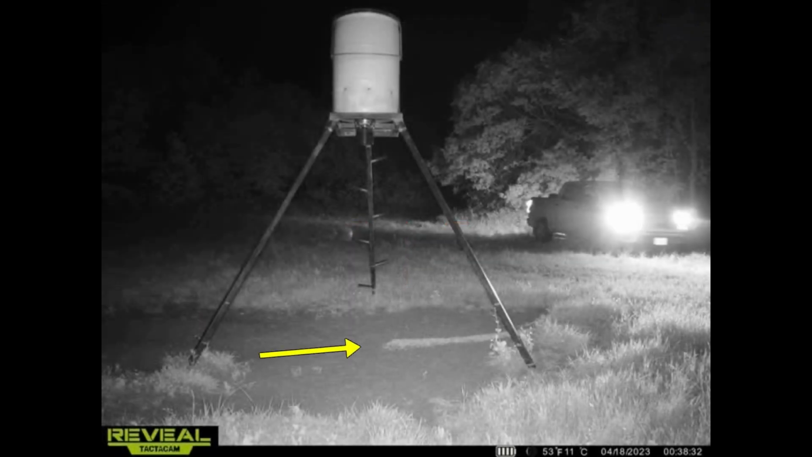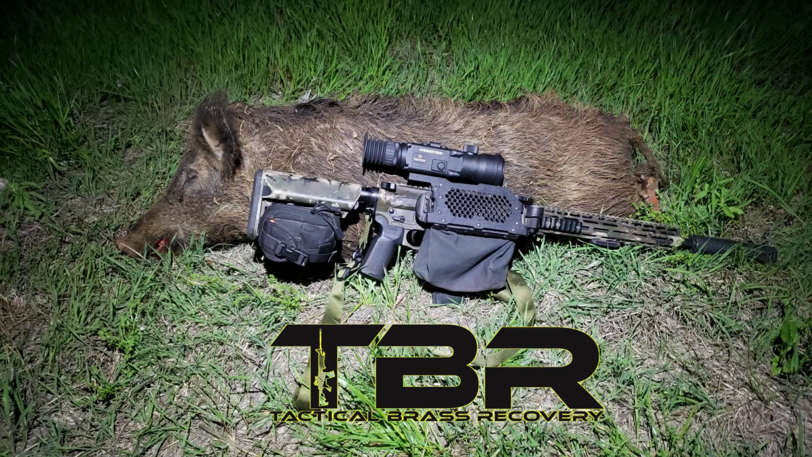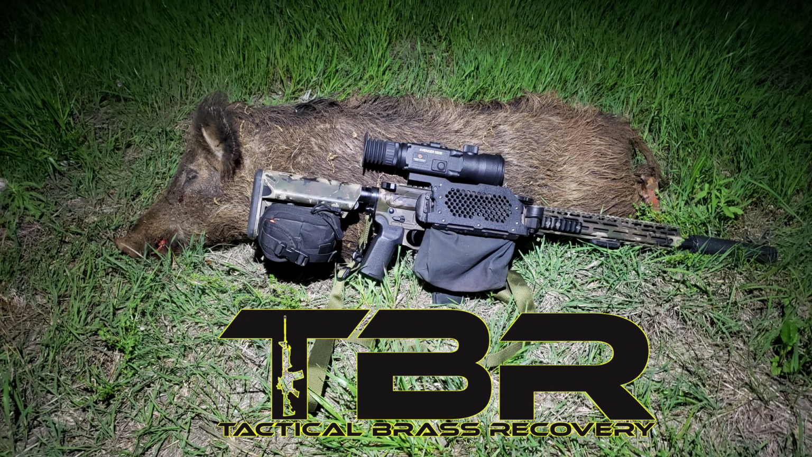So a little while later, drive around, there's that line of corn that I was hoping to be so successful. Sure enough, there he is. Fortunately, he didn't float out to the middle. Brass Catcher by Tactical Brass Recovery.